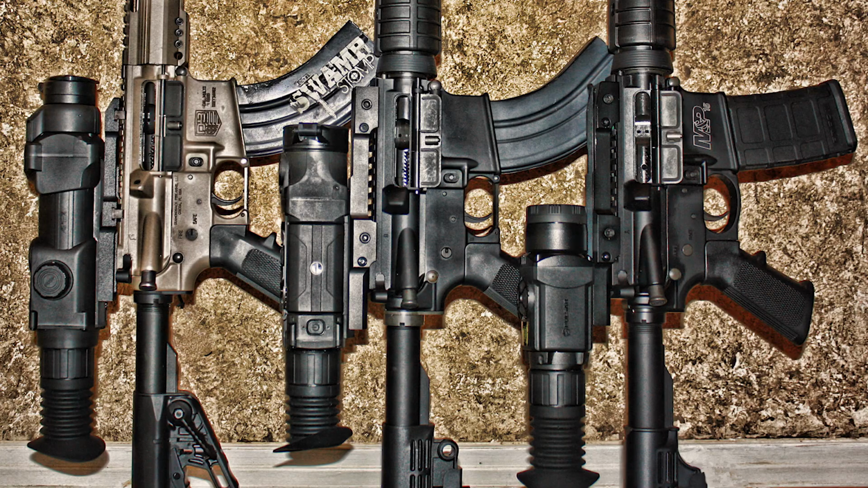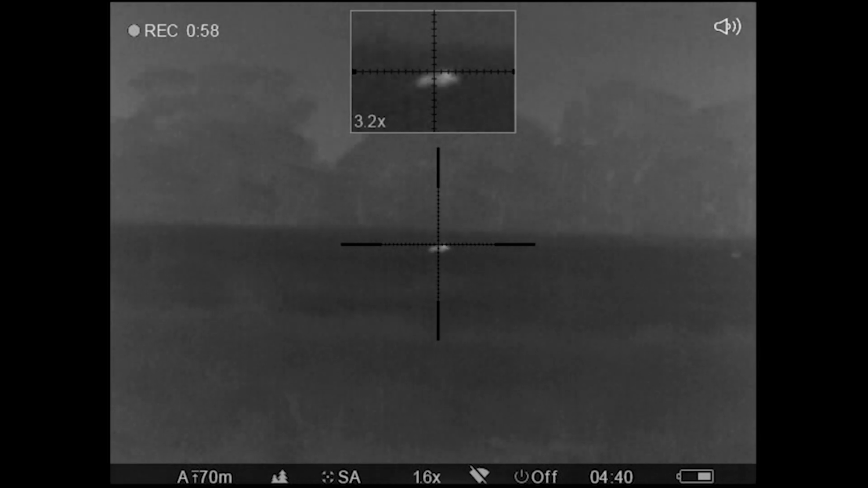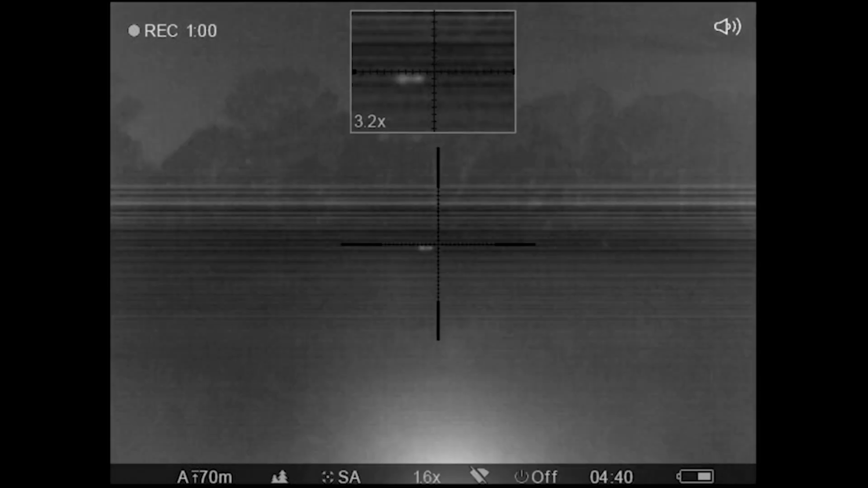All of these units, you're going to be seeing heat signatures out to 1,000 plus yards, some of them up to 2,000 yards. A 150, 200 yard shot is definitely easily doable, and at nighttime, really that's all you're going to want to do. They've got an awesome picture-in-picture function. So basically, when you're shooting at running targets, you want a low base magnification, so you have that wide field of view. If you're shooting a hog that's 200 yards away, you want a lot of magnification, so you can really put a precise shot on him.